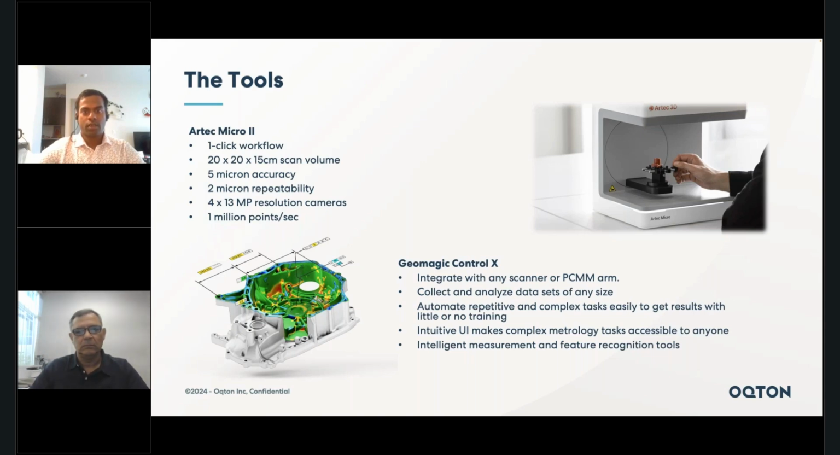Geomagic Control X is a professional grade metrology software in which we can perform a wide variety of metrology and quality inspections. And Control X specifically is designed to interact with a wide variety of CAD and scan file formats. You can also scan into Control X directly by integrating with any different type of scanners and probe arms.